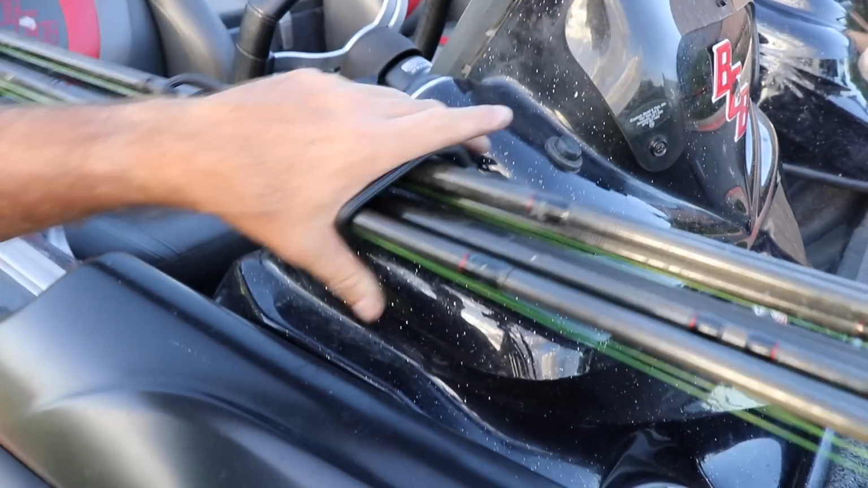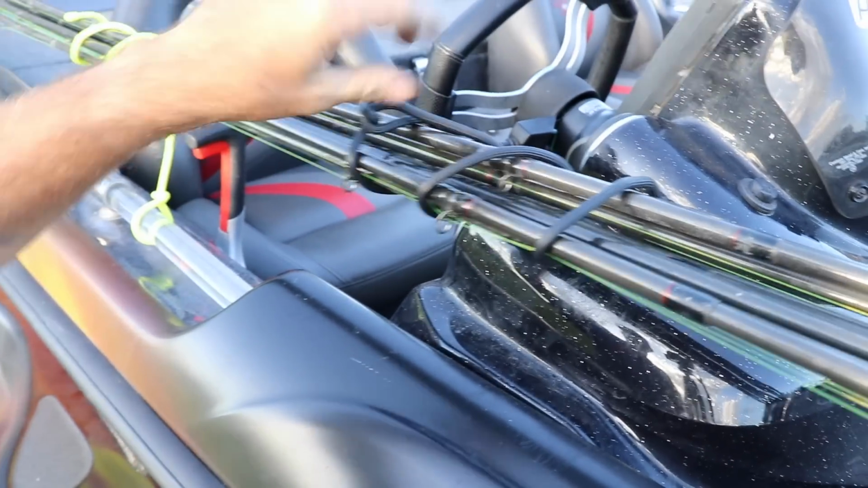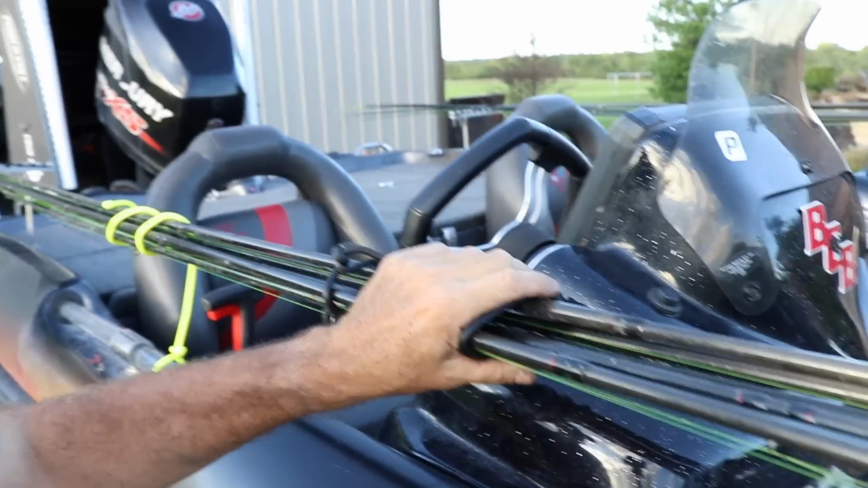Okay, and here's how I transport them, just like this. I use these little straps here, actually a piece of tie wire just coated in rubber, and I tie it around here, and that thing becomes solid. I mean, you can see that.